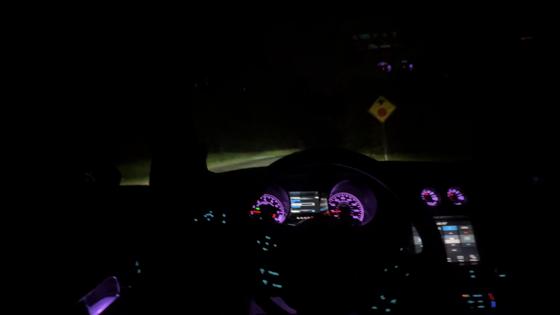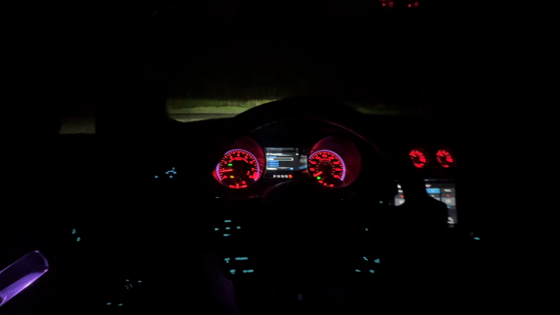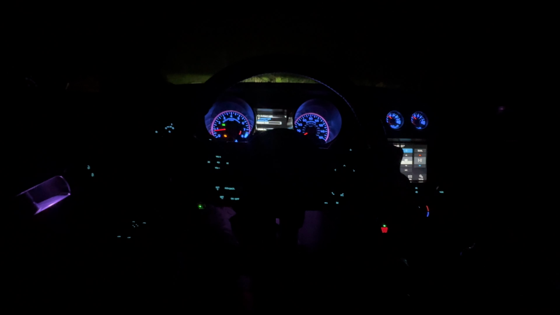But let's go ahead and change up the color on the gauges. I've been rocking the purple a lot lately. Yo, the automatic sport mode going crazy right now. Blue goes crazy. Green, white, ice blue. You got the red goes stupid. I like the blue. But like, what about the bottom? You know what I'm saying?